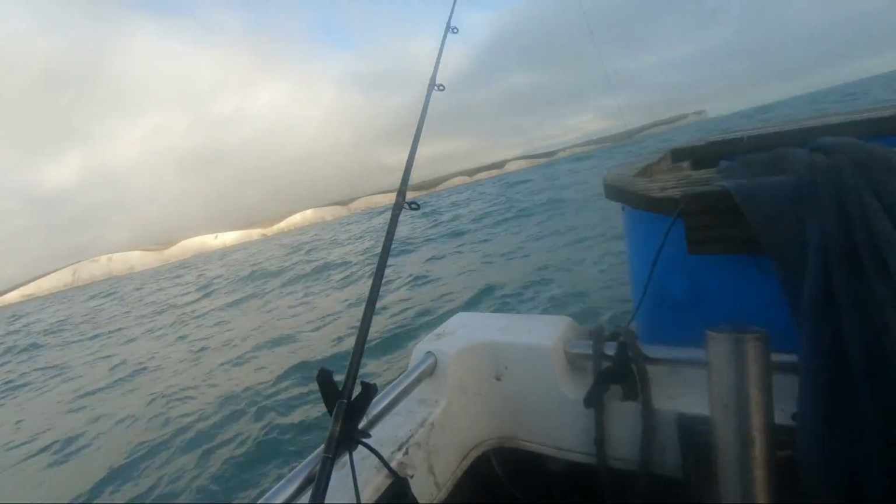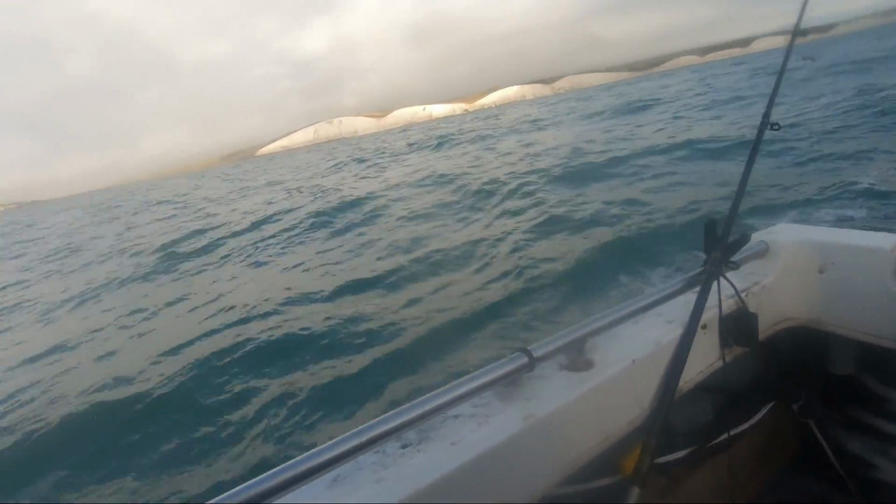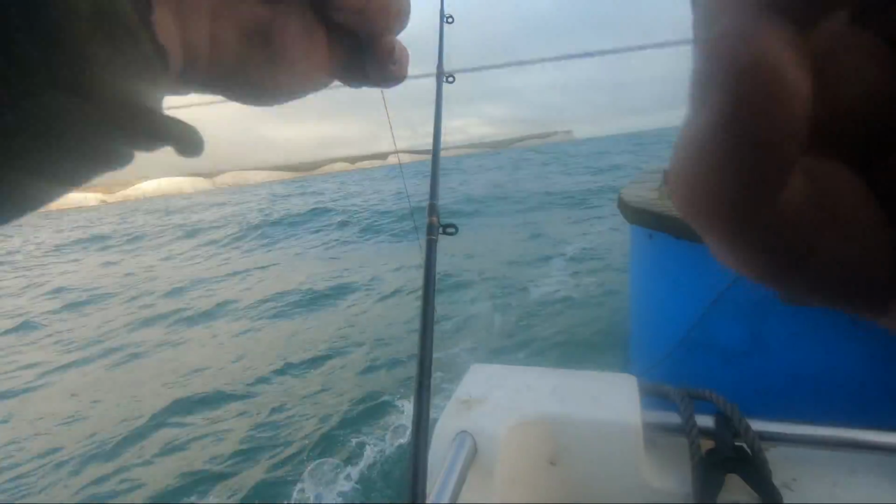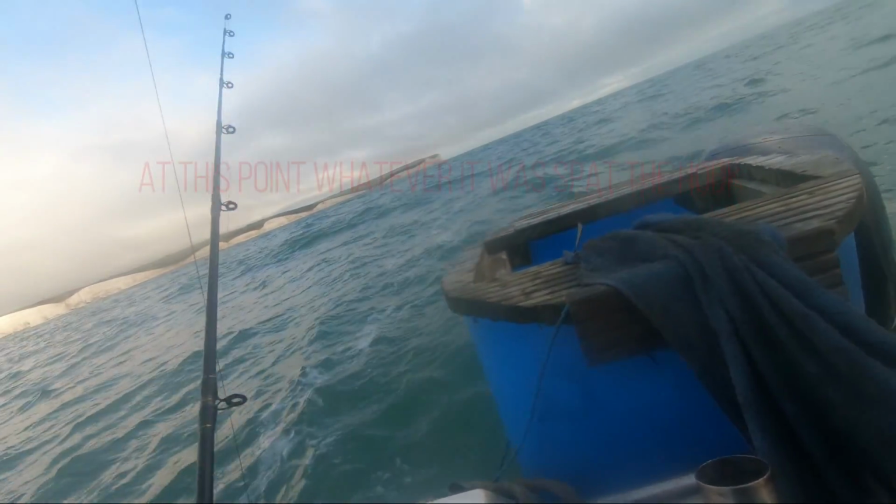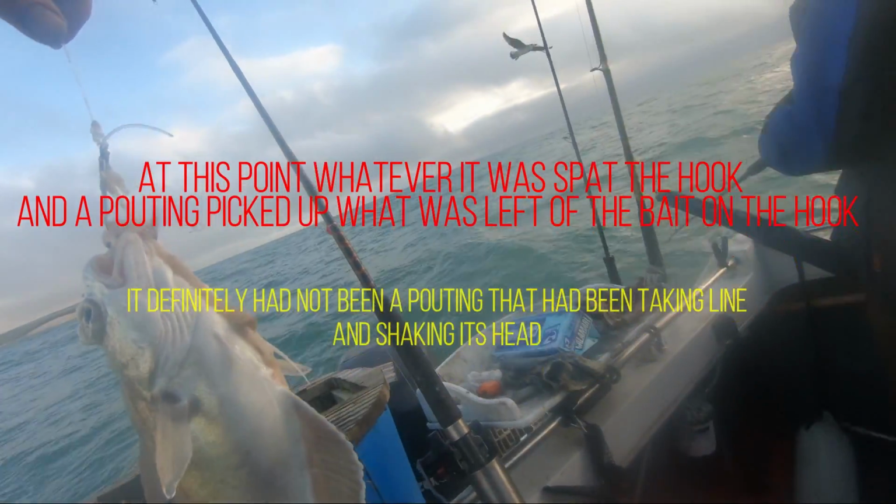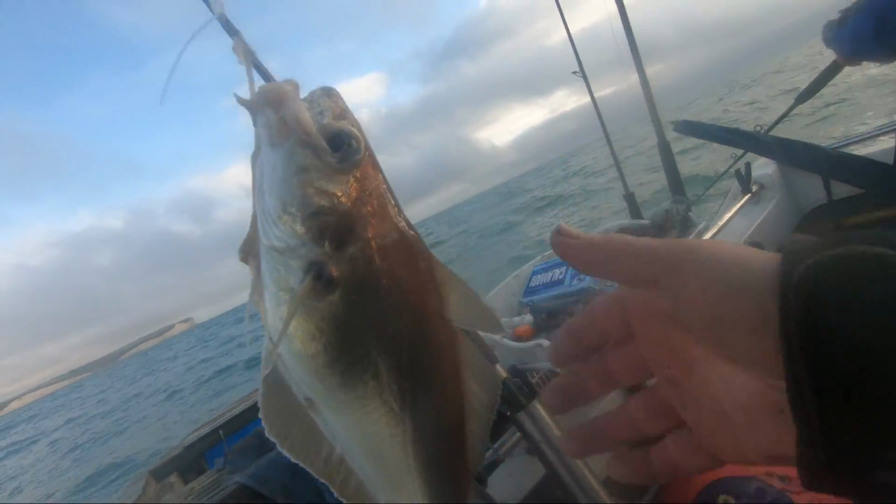Might have to put a bit of wood on this and pull it out. I might have to try pulling it out, snapping it out. Well, I guess the lead was wrapped in the wreck. Yeah, I mean, they do dive back underneath the wreck as well. Yeah, but that was a monster.